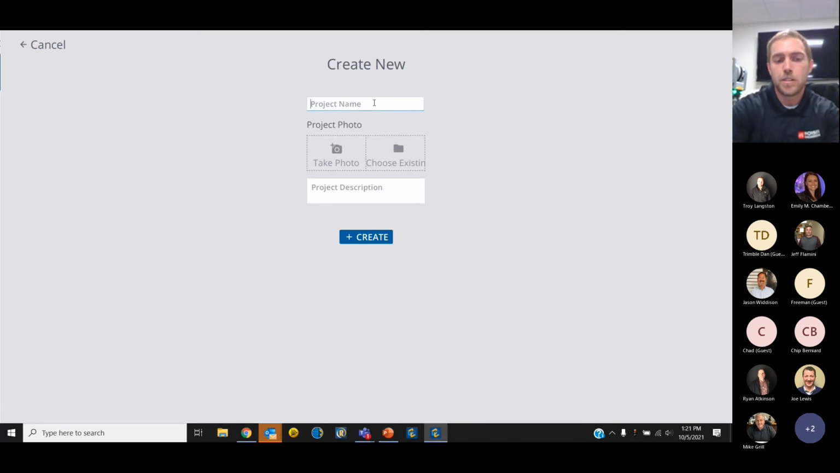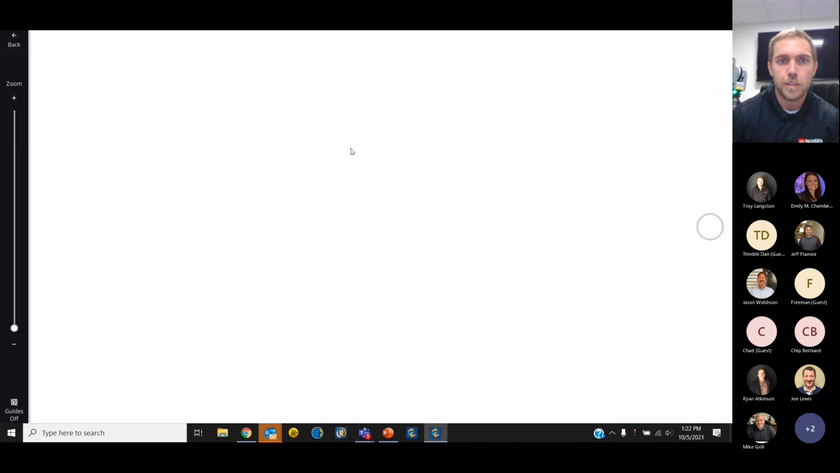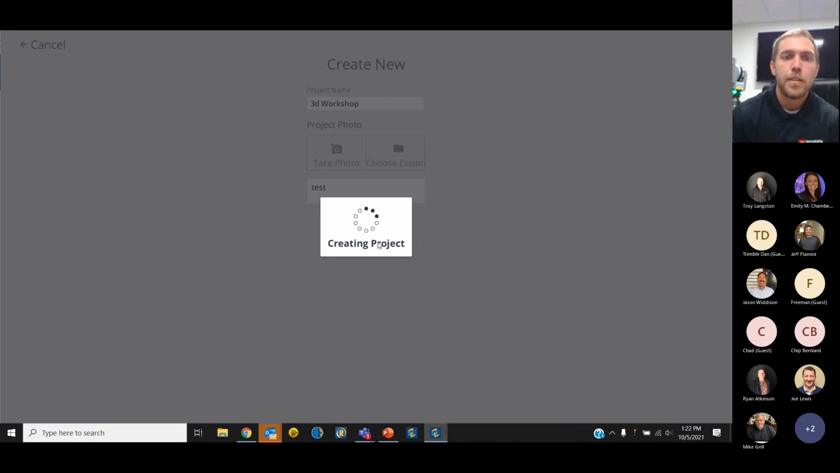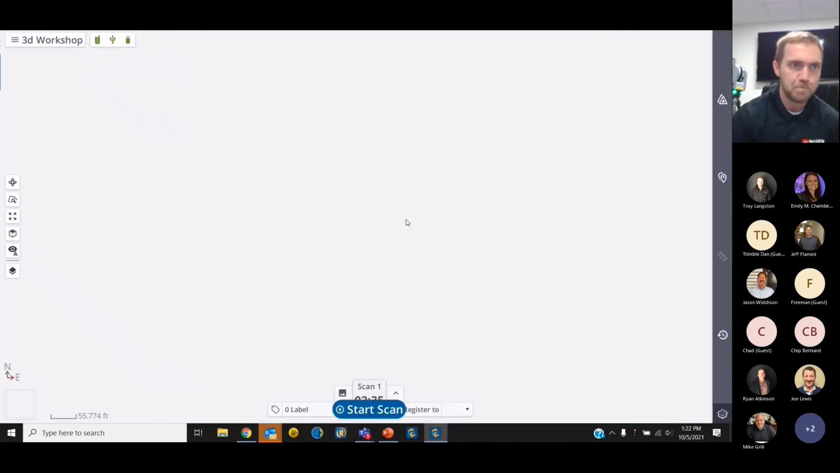Okay, we'll call this project hashtag 3D workshop. We do have the ability to take a photo. It's probably going to take a picture of me, so I'm not going to do that. I'm not feeling too pretty today. You can also add a brief project description, something good to tell your scans apart if you're scanning similar things over and over again. If you're in mech rooms, you could put a room number in here, or just some good notes to differentiate. I'll just put test in there and create our project.